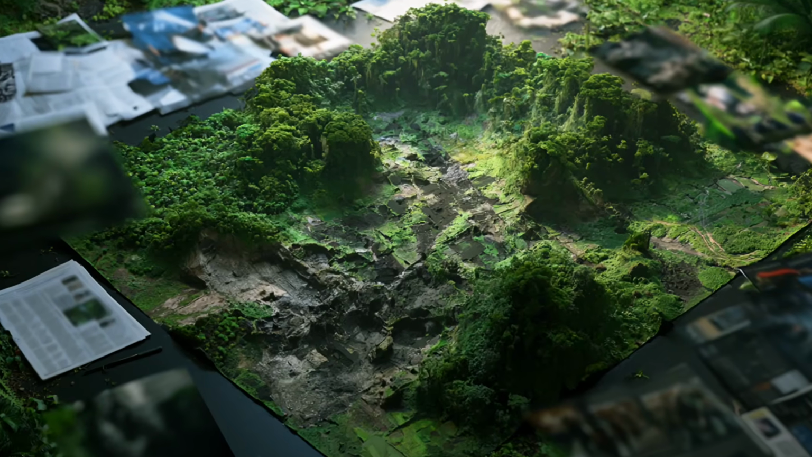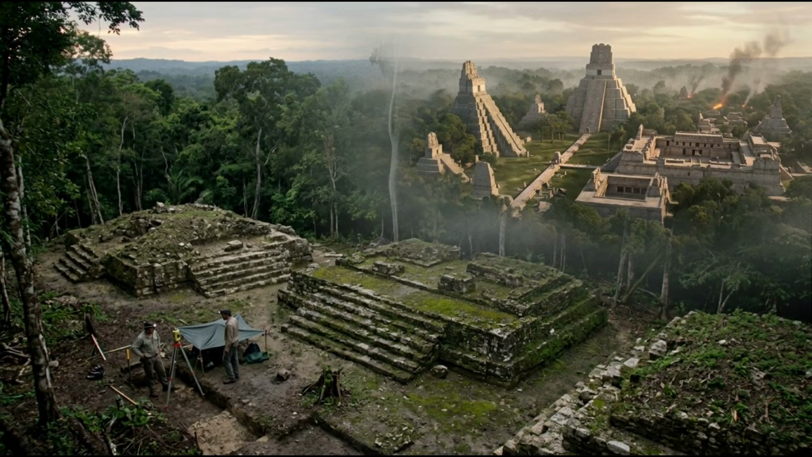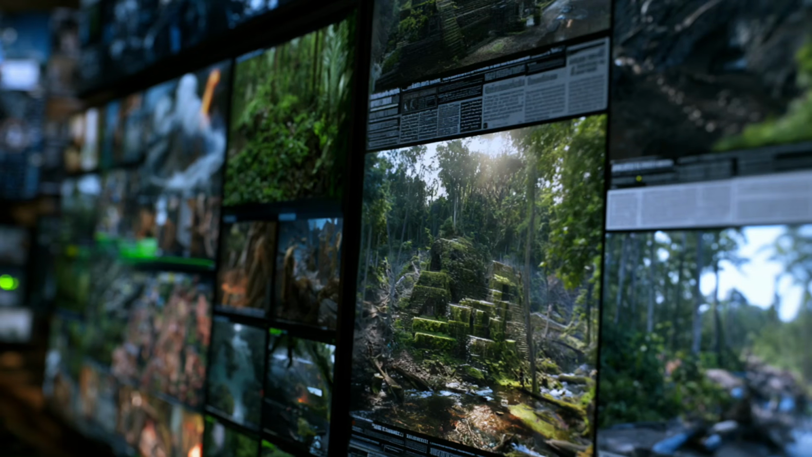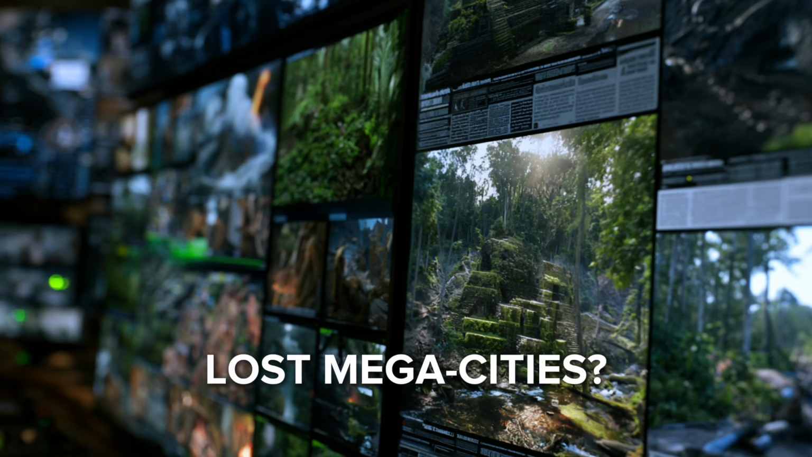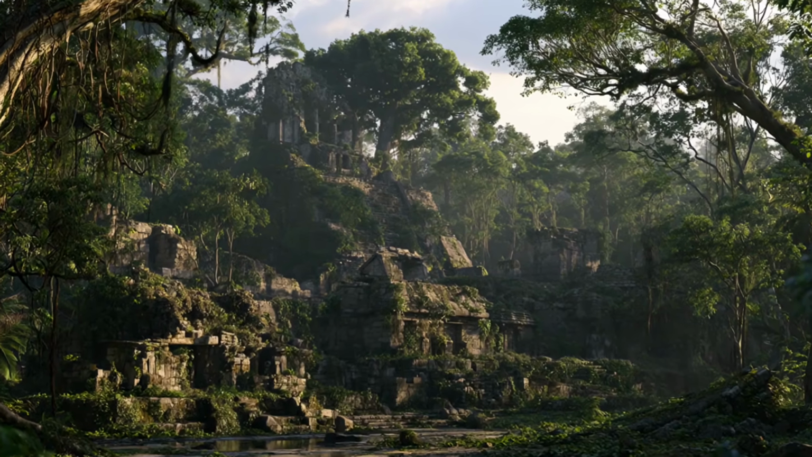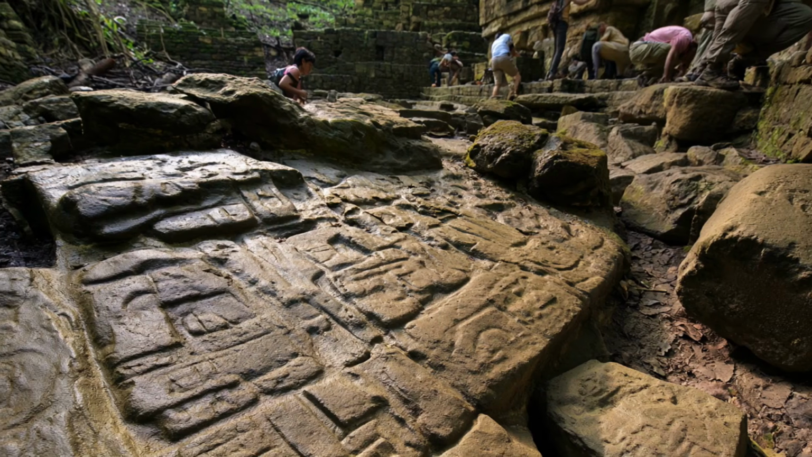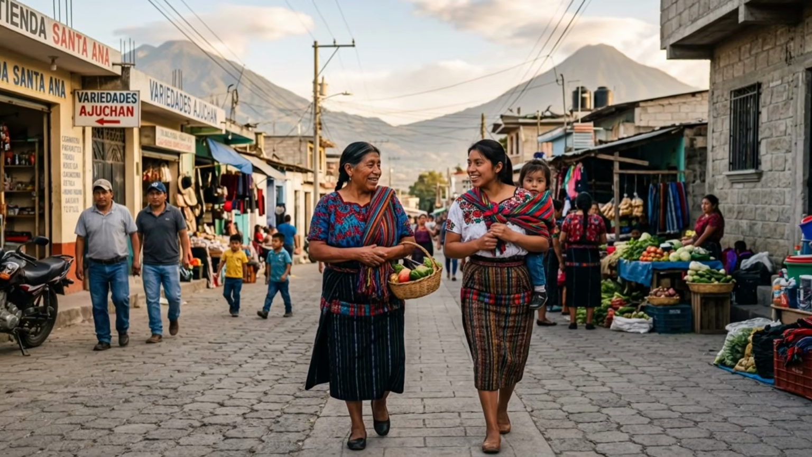But discoveries like these also carry a danger: the temptation to exaggerate them. Headlines about lost megacities can make it sound like an unknown civilization suddenly appeared beneath the trees. That isn't what happened. The Maya were never unknown. Their descendants are still here.